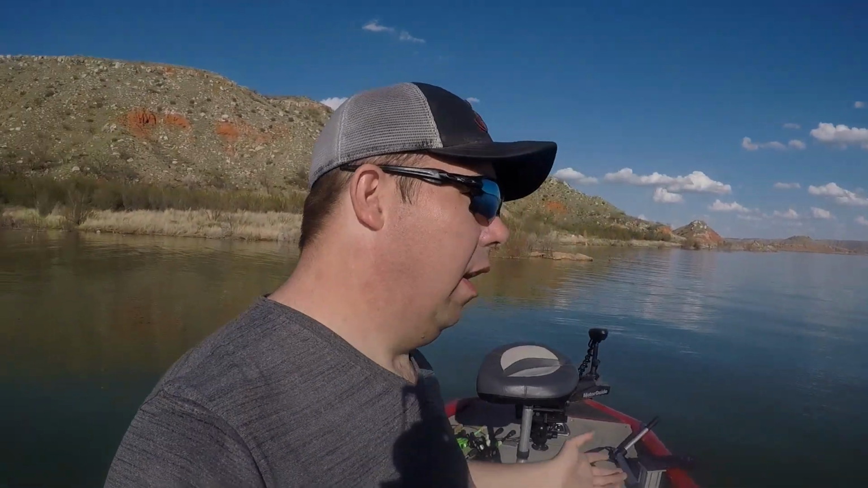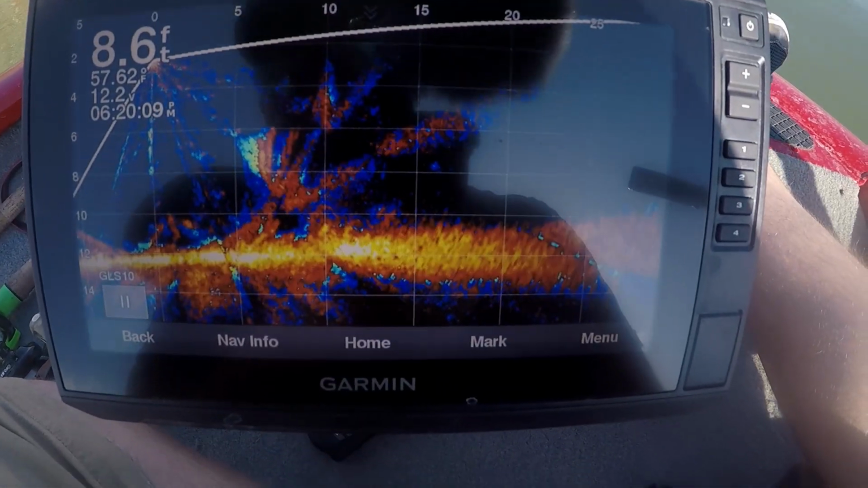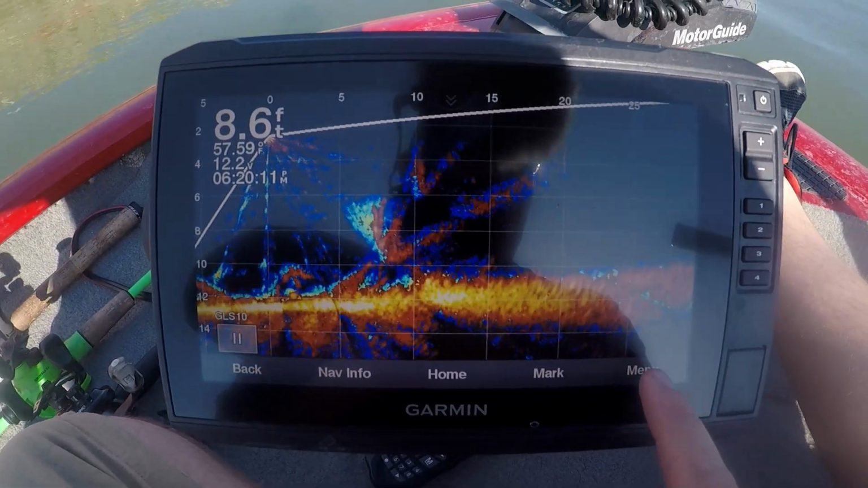Today, well, actually I've had a pretty good day out already on the lake, but what we're covering today is my settings that I have on my Garmin LiveScope. So stick around to see everything that I do with my LiveScope. Alright, so quickly we're going to go over the first menu settings.